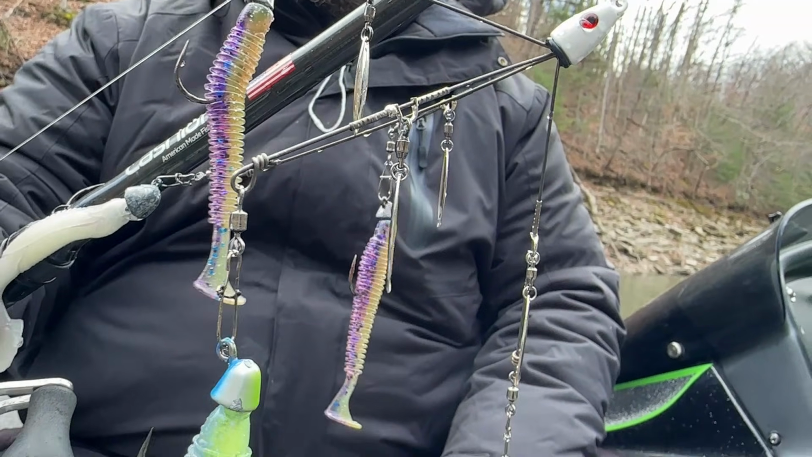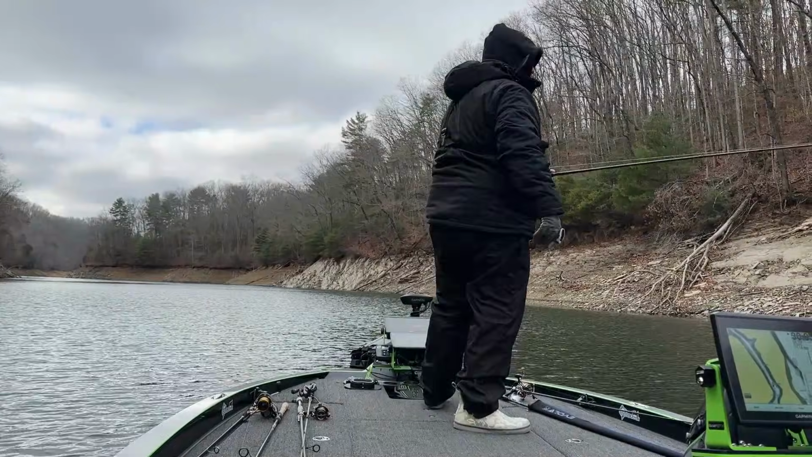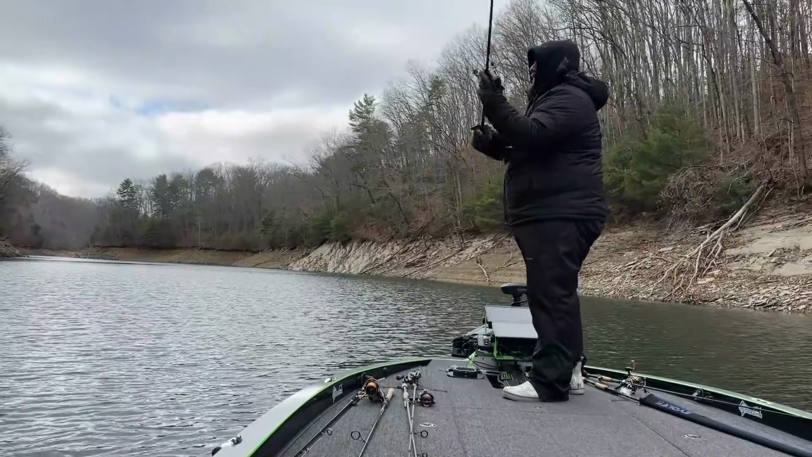Weight on the heads, we've got 3/4 and 2/8. We are on a lake where it's split. We're on the Virginia side, so we're throwing five hooks up here. But like I said, that first fish really tipped us off to what was going on today, and then we had a little bit of wind.